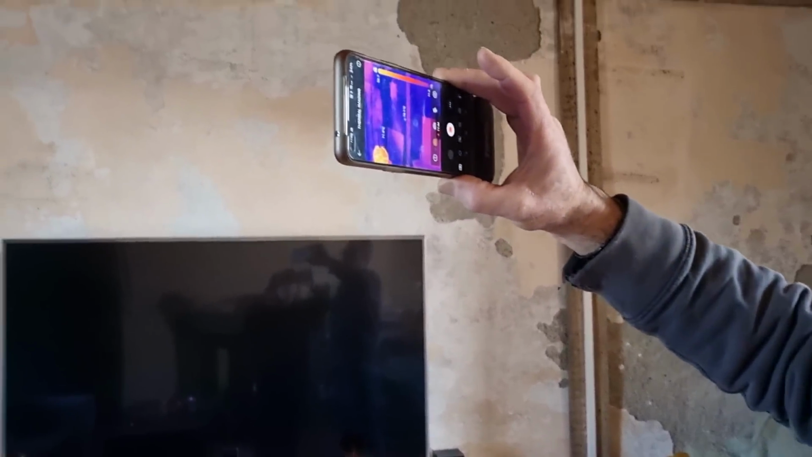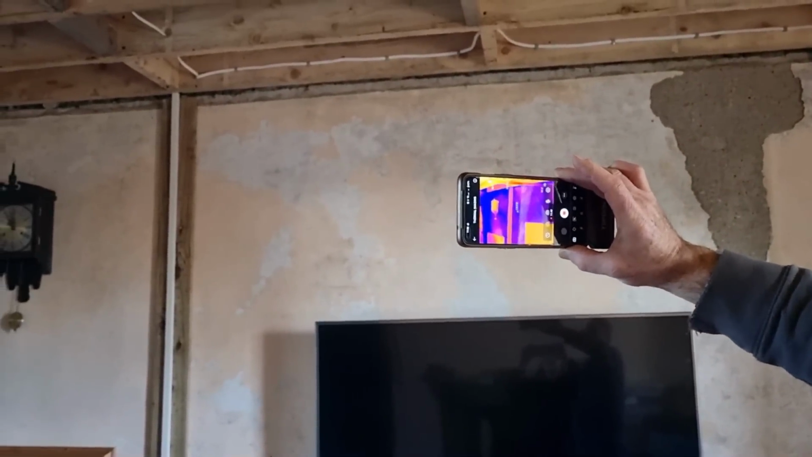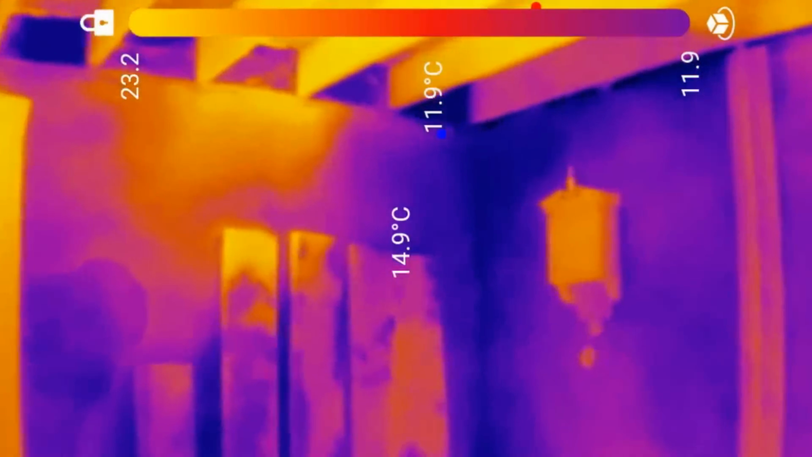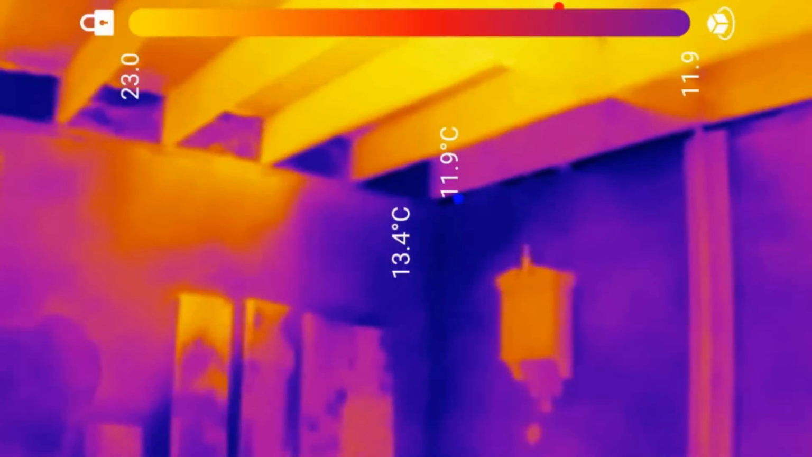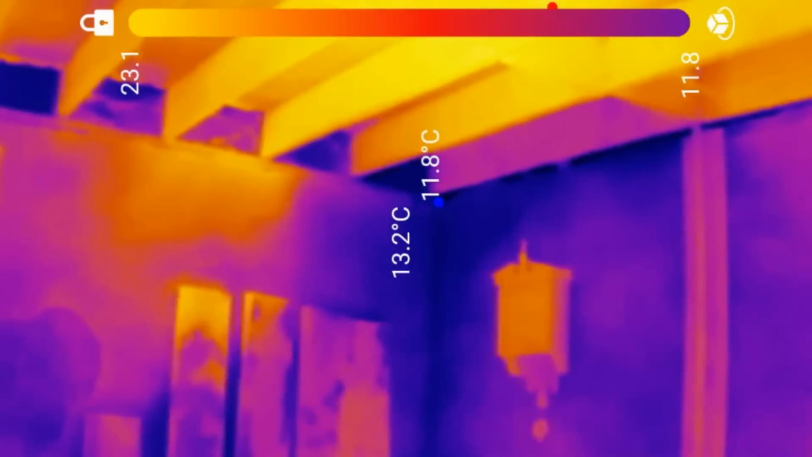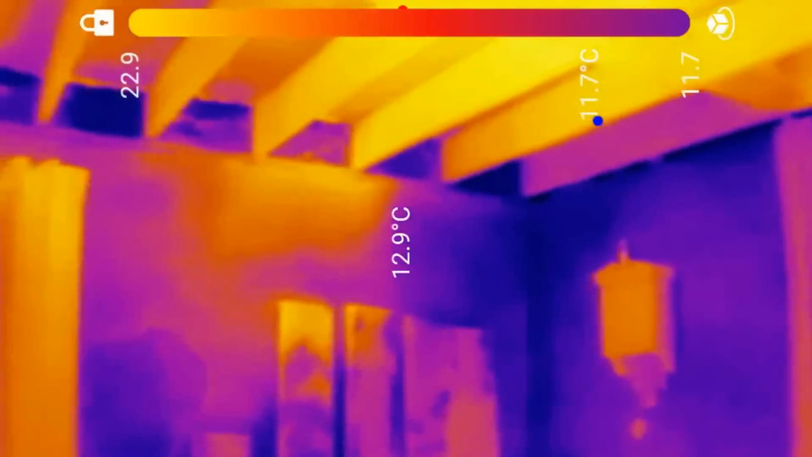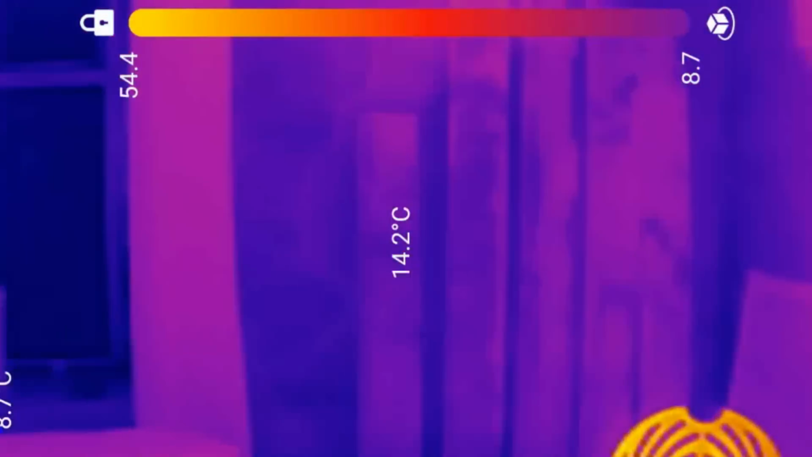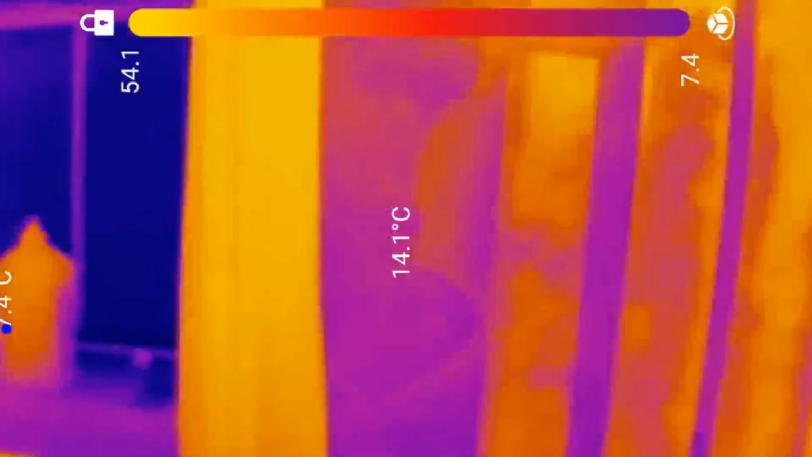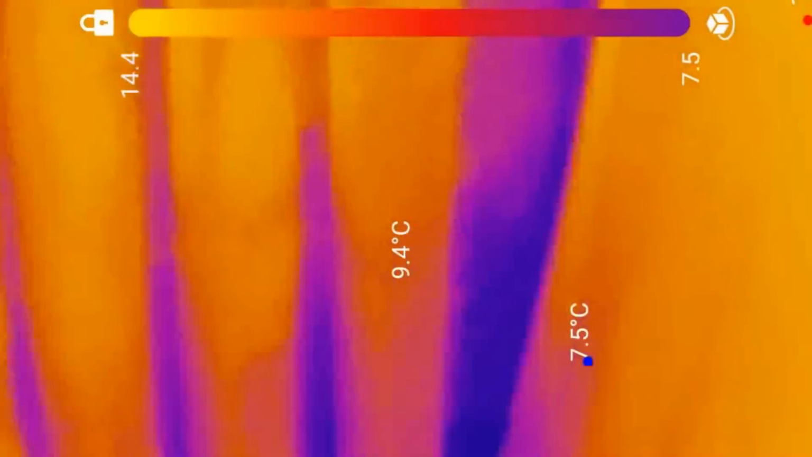And do you see a cold spot behind the heater causing it? No, the walls are the same, they're 14 all the way around. It's cold in the corner. I think it's because of the fire and everything else, it makes that look a lot worse than it is. It's still 13. It is cold in the corner, 12. Yeah, that is a corner that we do have a bit of an issue with the water, and it does show up damp actually.